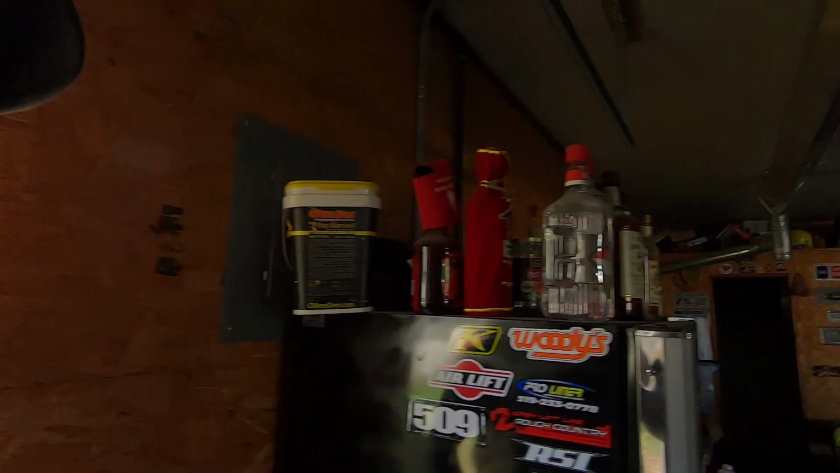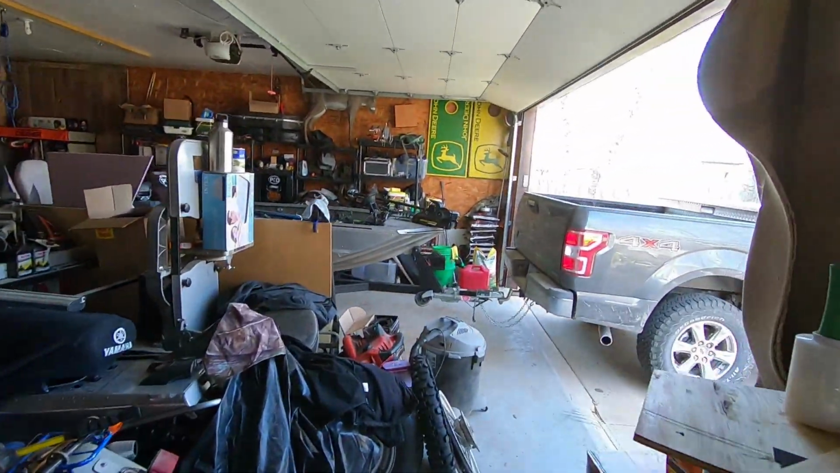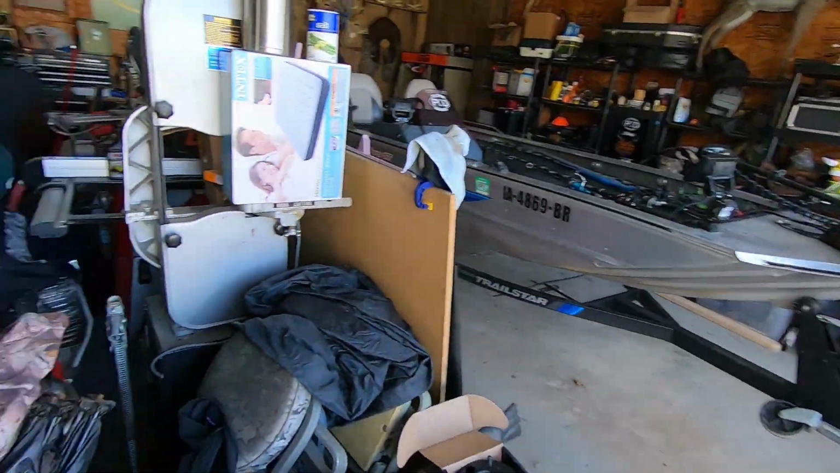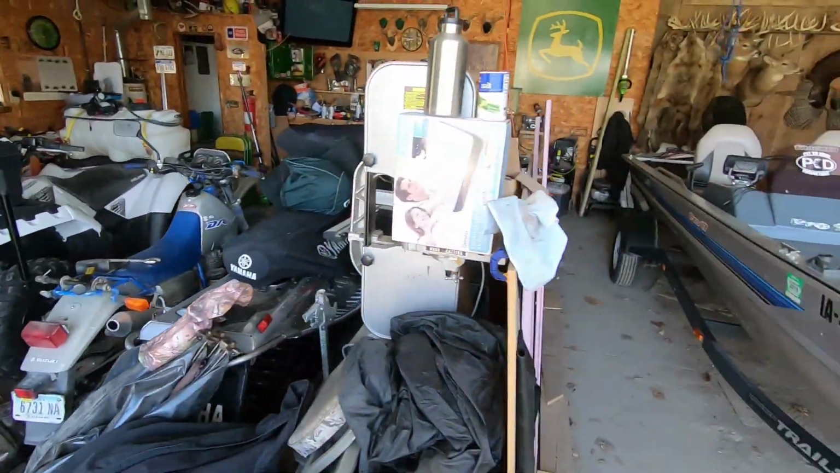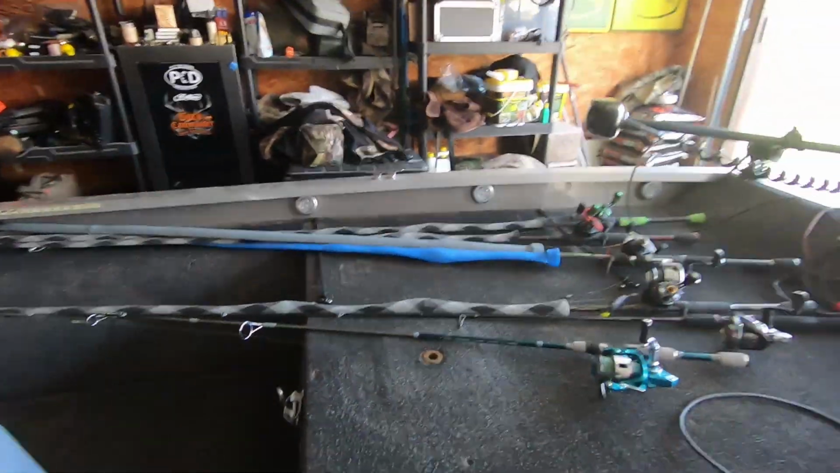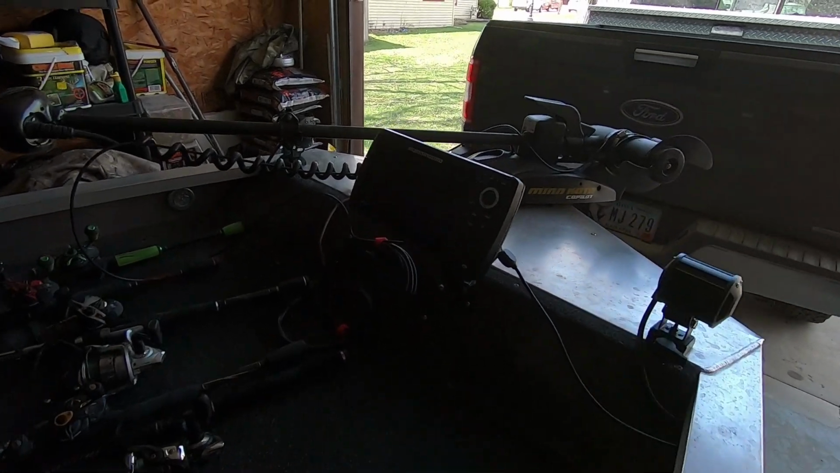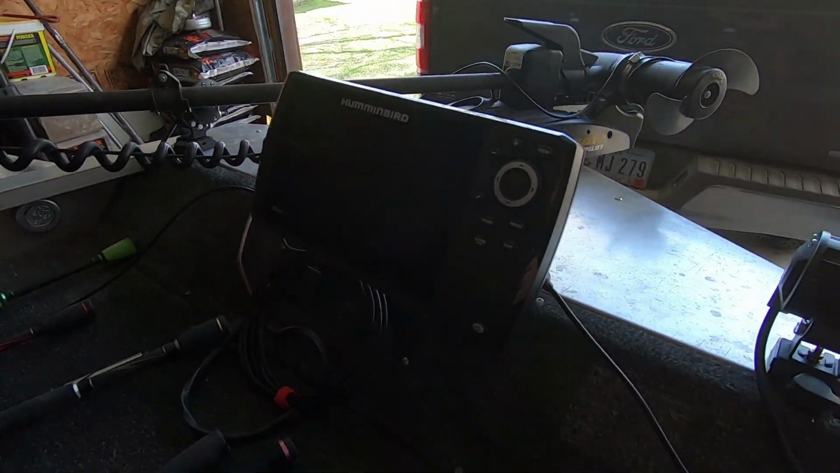Just wanted to give you guys a little update on the boat project here. Yeah, I know my garage is a disaster. I've got a bunch of projects going and I need to clean it, but so I got the Humminbird unit all mounted up.